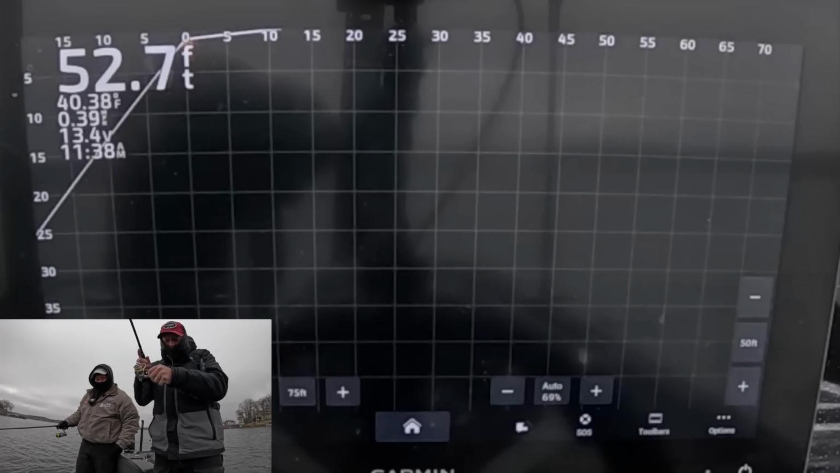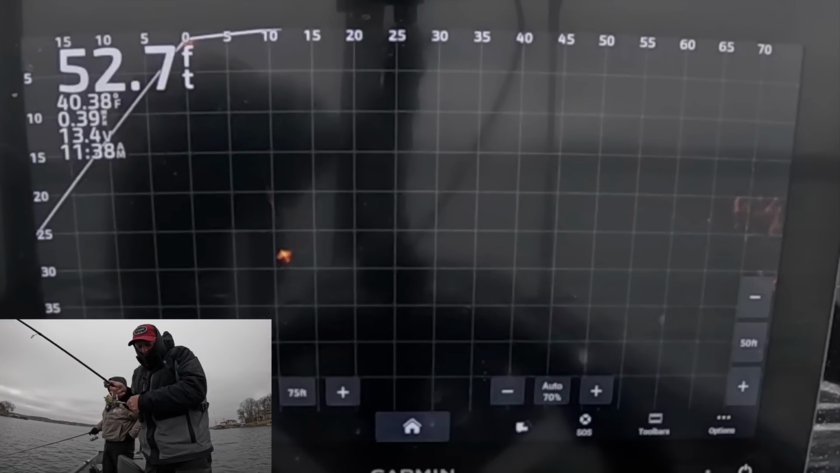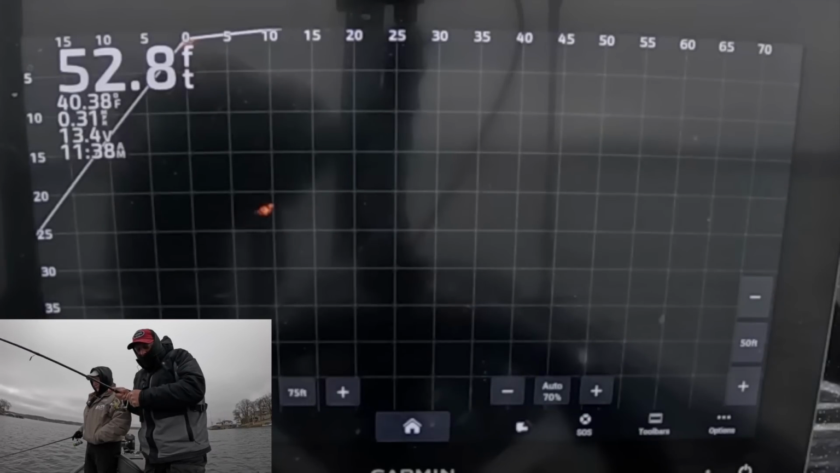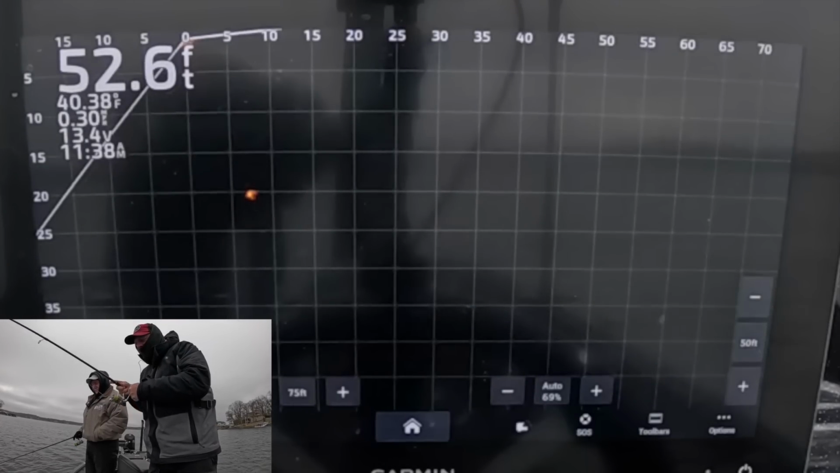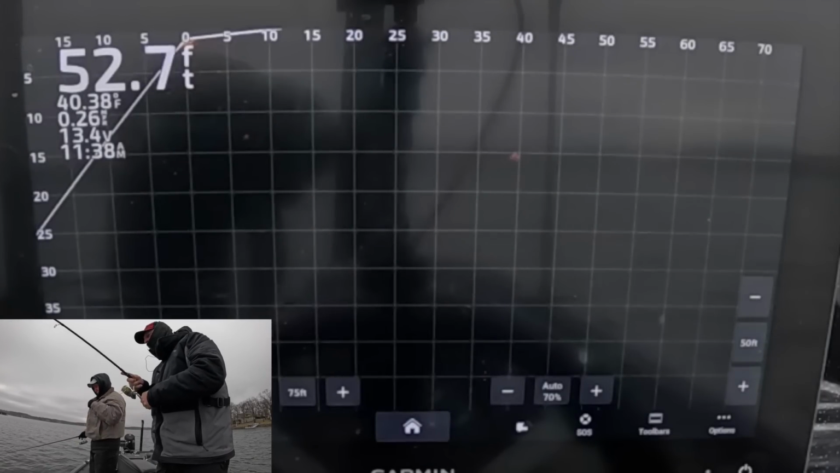Oh, shoot. Oh, got him. Lost him on the screen, but he didn't lose your bait. He's not as big as some of the other ones. He's still a fun one, though. Yeah, you bet. He's still not bad.